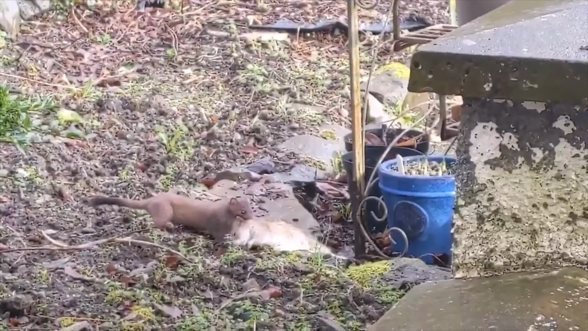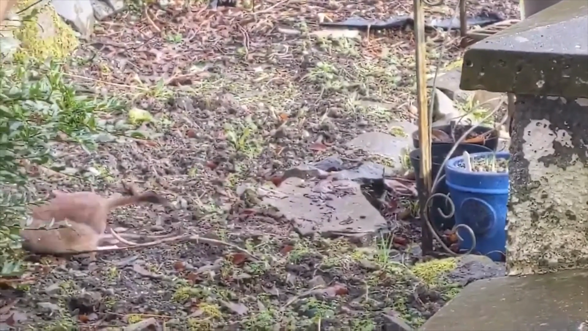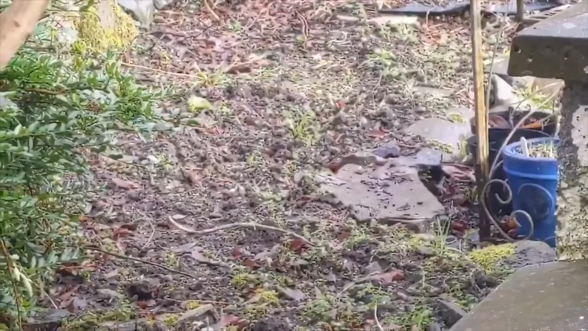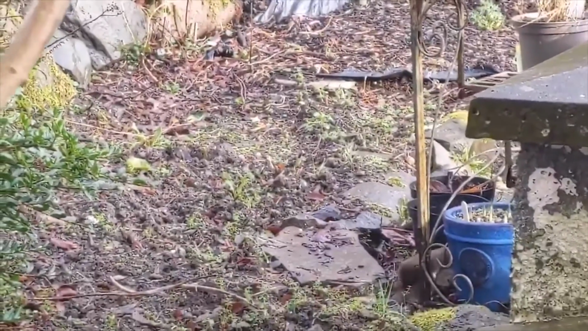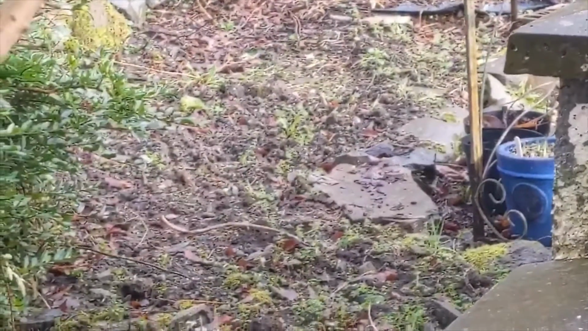So there's a rat, and you can get an idea of the size of the stoat against the rat. He's a reasonable sized rat. But wow, really powerful. They primarily hunt rabbits. Springwatch has had some really good clips of the stoats catching rabbits as well. What a great clip.